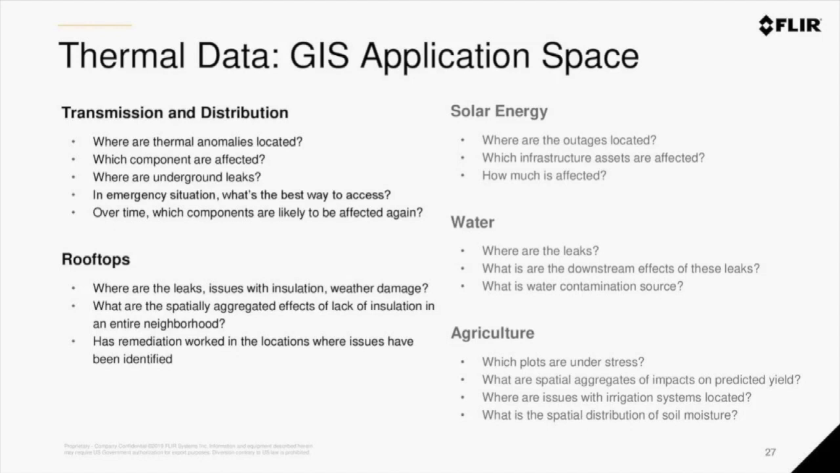A simple question may be something like, where is a thermal anomaly located? You can visually identify that on a map. A more involved question is which components are affected by this anomaly. Where might there be underground leaks? A more complex modeling question would be, in an emergency situation, what is the best way to access that area or that component in a real-world setting?